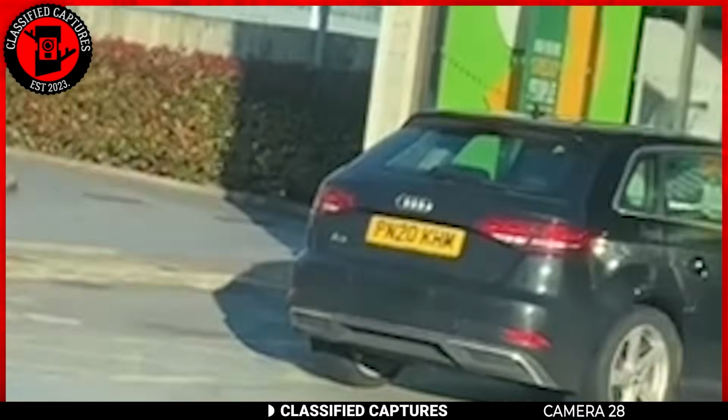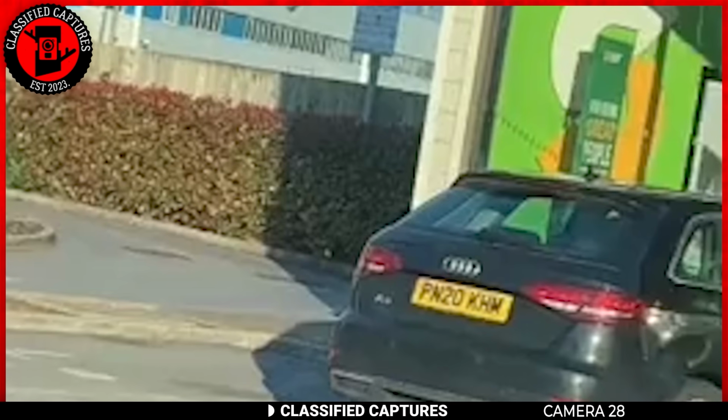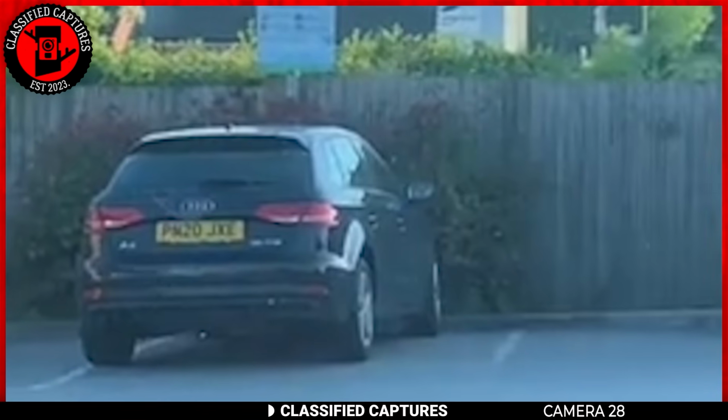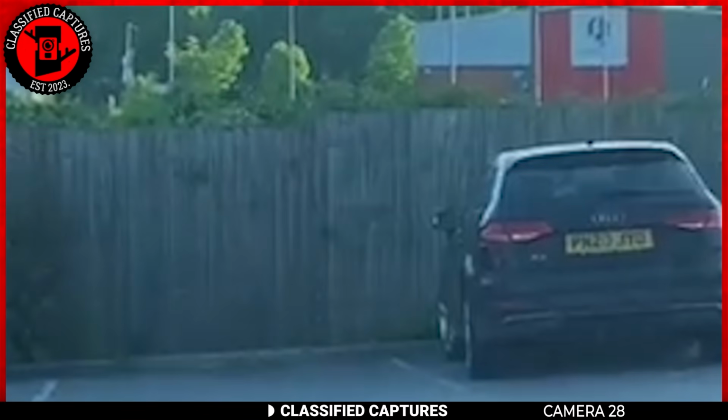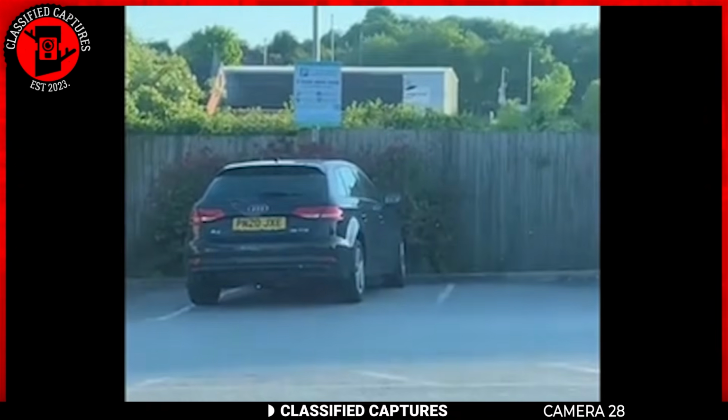Now here's the really strange part. Although it's not visible in the footage, the woman claimed that all 3 cars had the same license plate number. That's just too weird to be a coincidence. What do you think is going on here? A glitch in the Matrix or something else entirely?